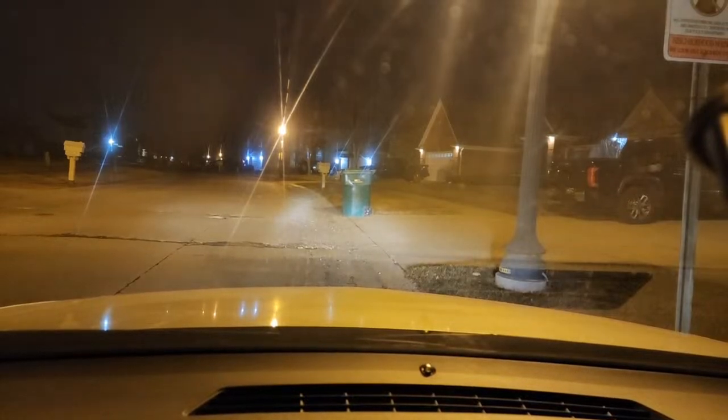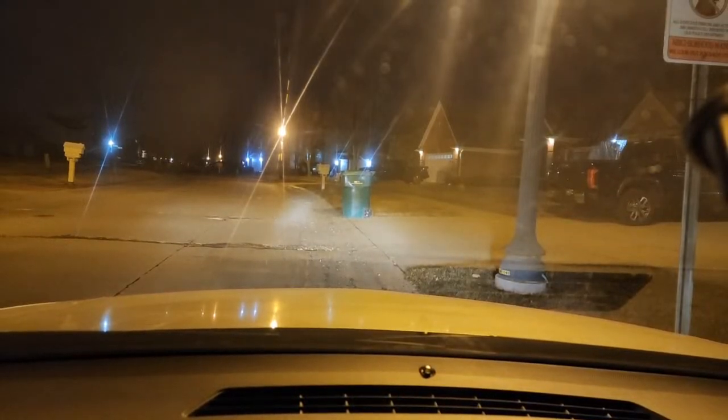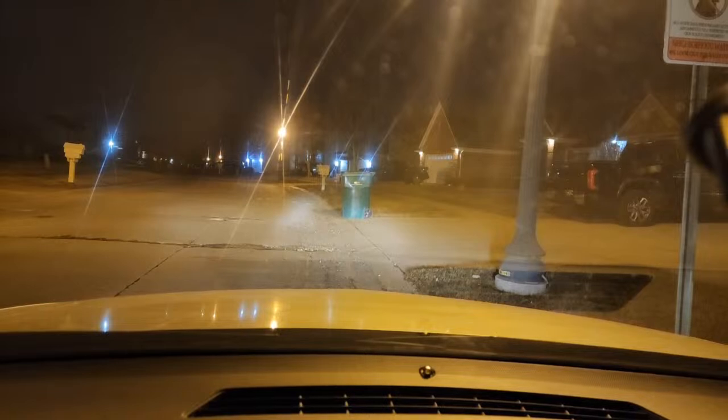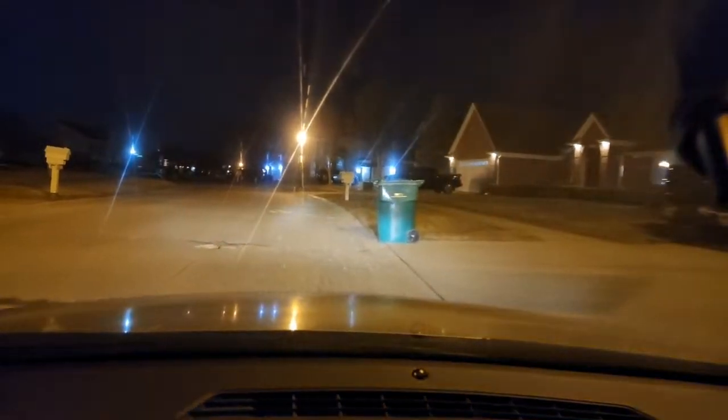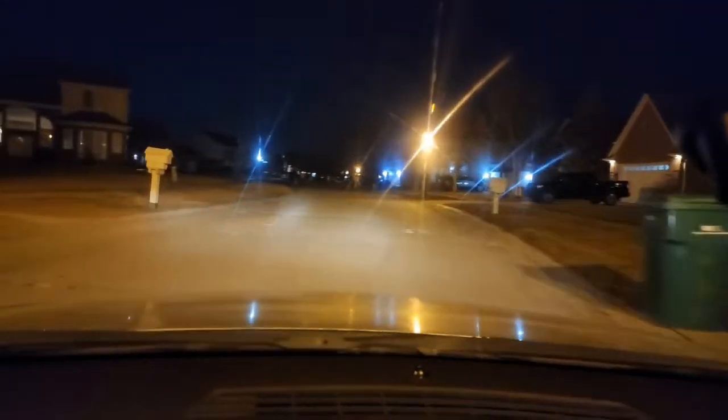Okay, so our gas is low. I was cutting it a little close. I've run out a couple of times, and it is scary. I was coming back from Indiana with my race car. We went to a race, and I was coming back, and I ran out of gas.